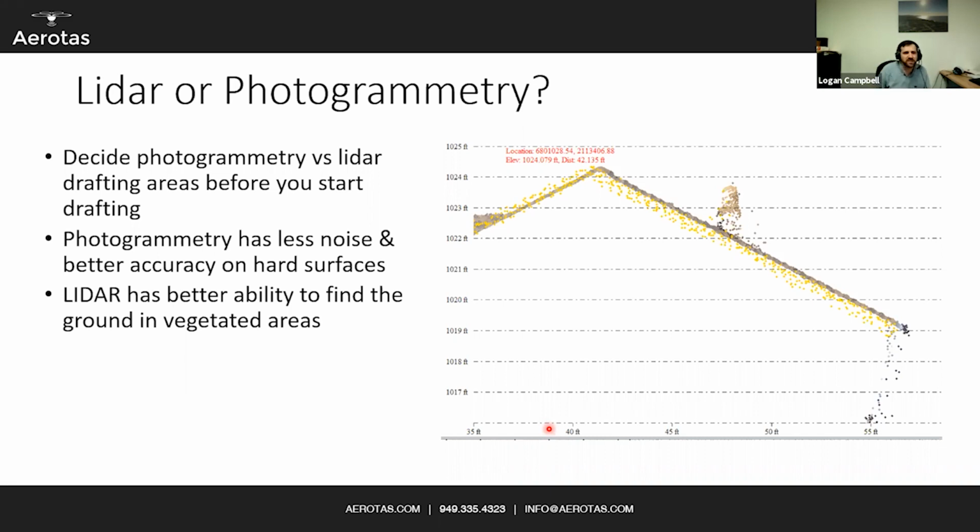Our recommendation is to start by deciding LiDAR versus photogrammetry before you start any of the drafting. Our recommendation is to do as much drafting as you can from a photogrammetry point cloud first, and then go into LiDAR to extract data where you can't. And that is because, as I've said a couple of times before, the photogrammetry data is tighter.